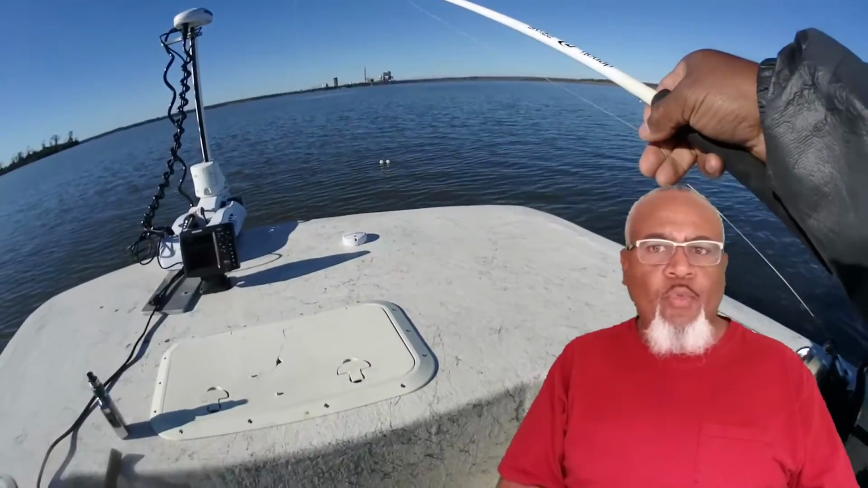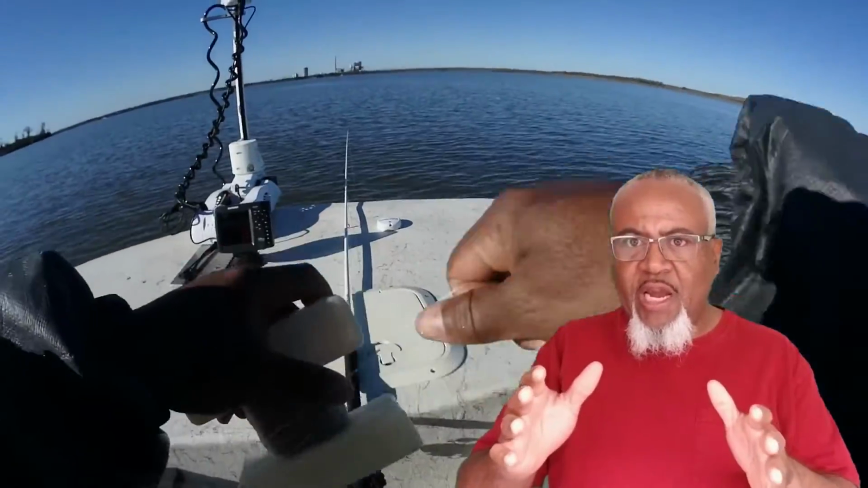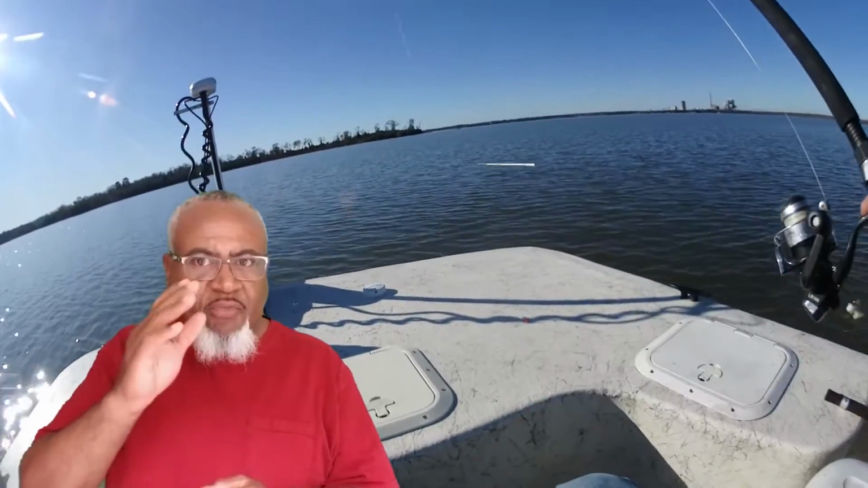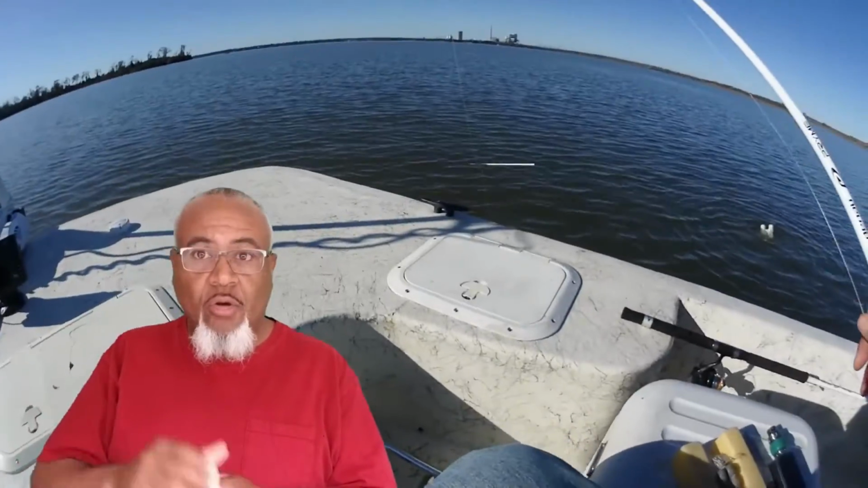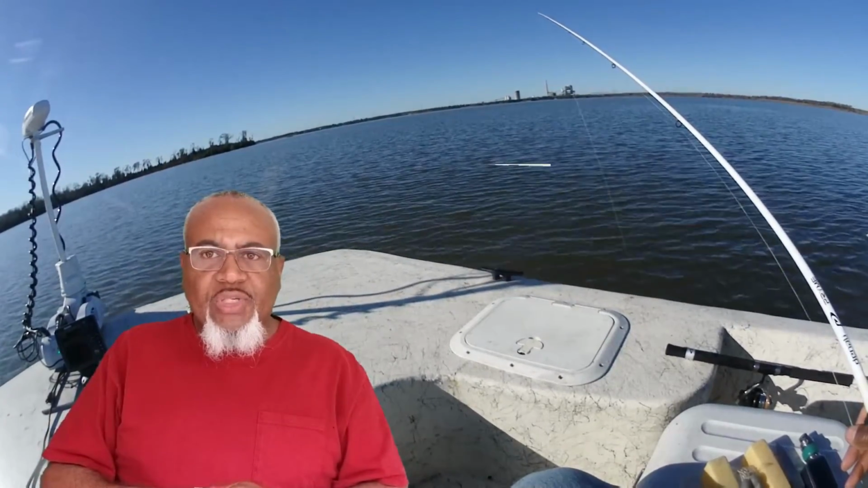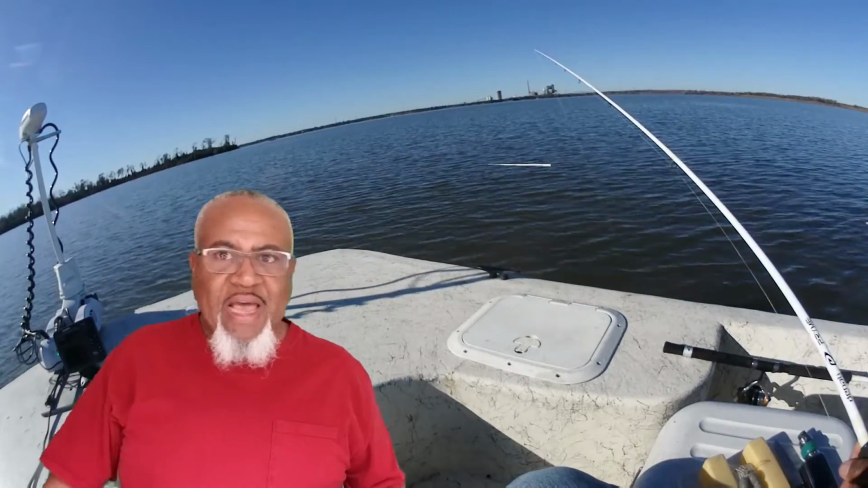So let's just stay on top of what the process includes. We looked at the map. We got that covered. We got areas selected that we want to spend time on. Now, once you get on top of this new structure, let's be for sure that you're going through the steps that are required at each stop. Take the time to go through the steps. You want to be easing that jig down there. You don't want to just drop your jig down to the bottom.